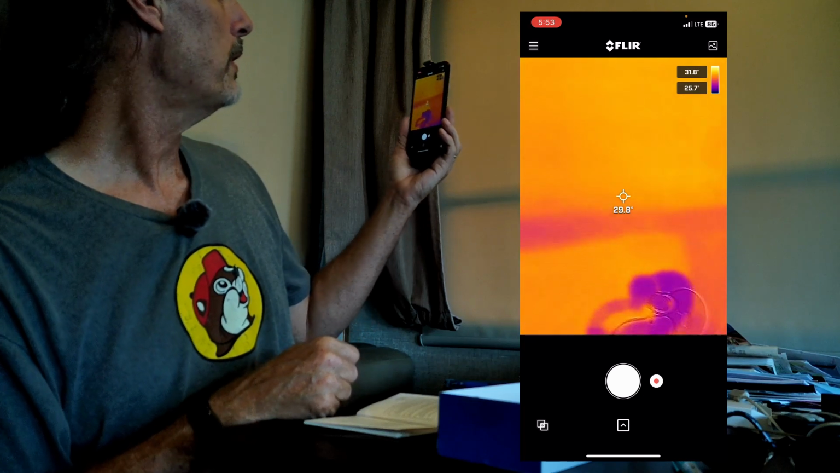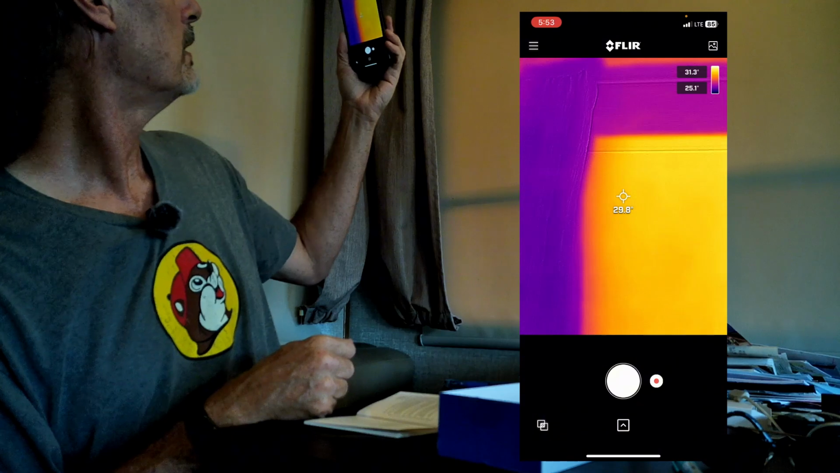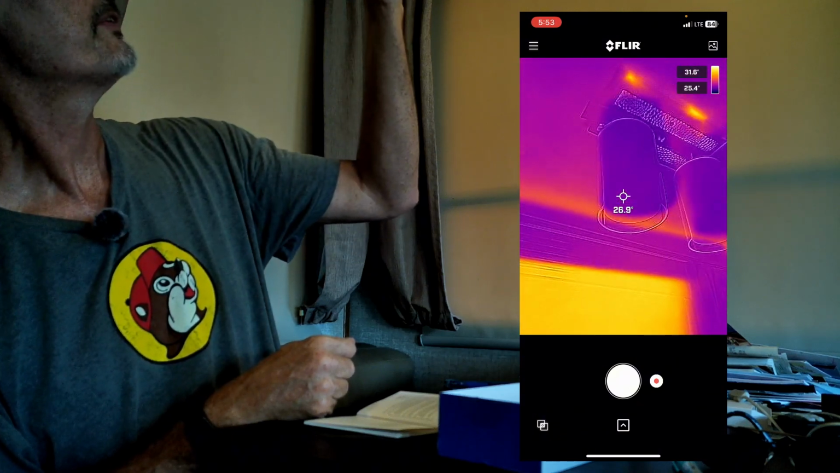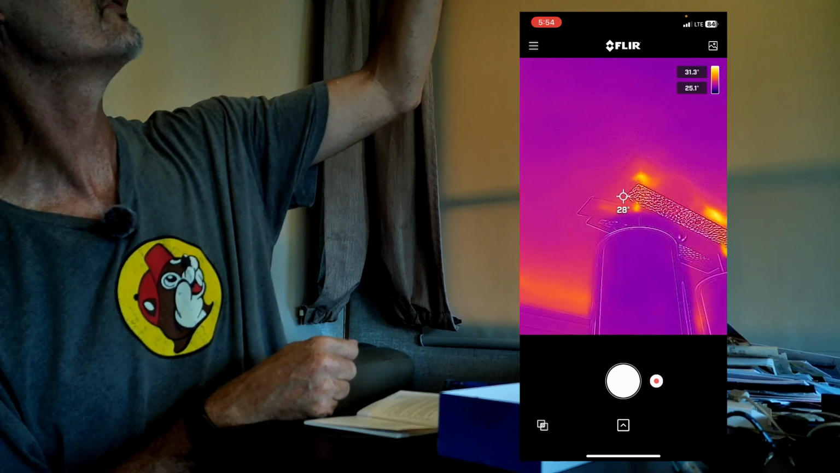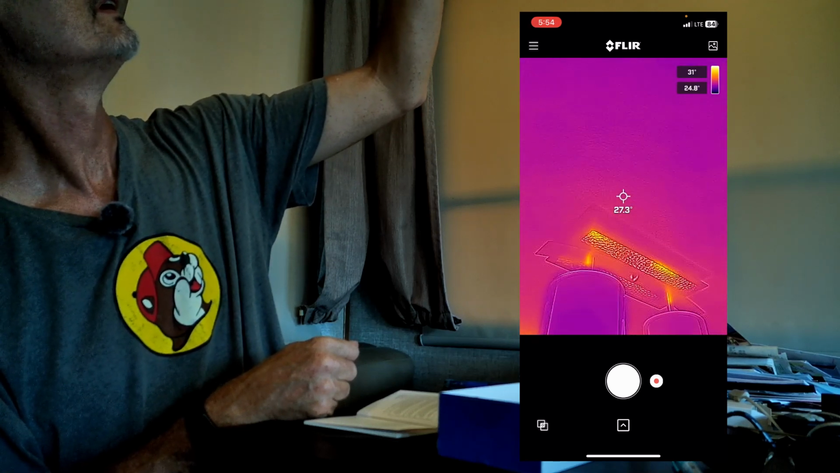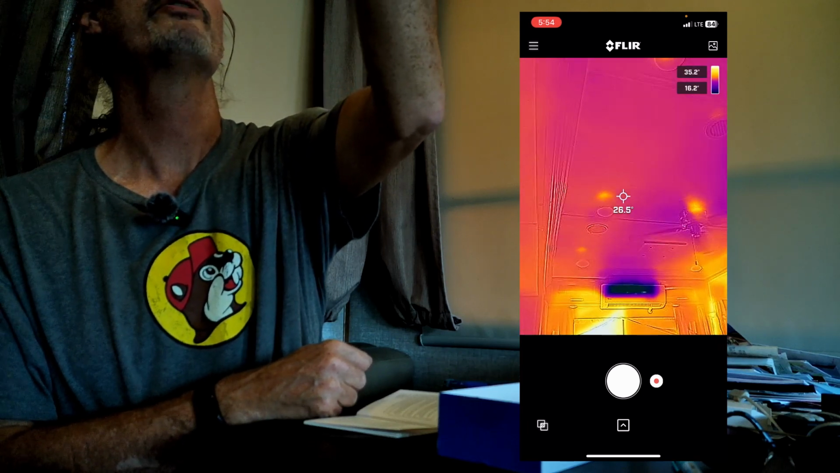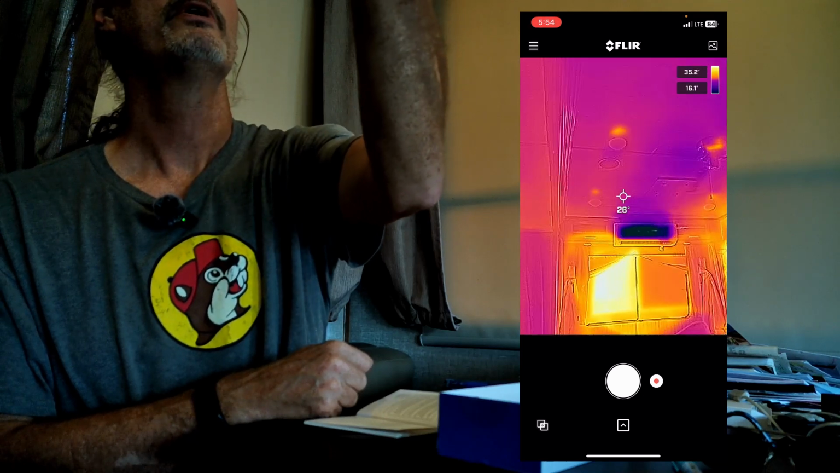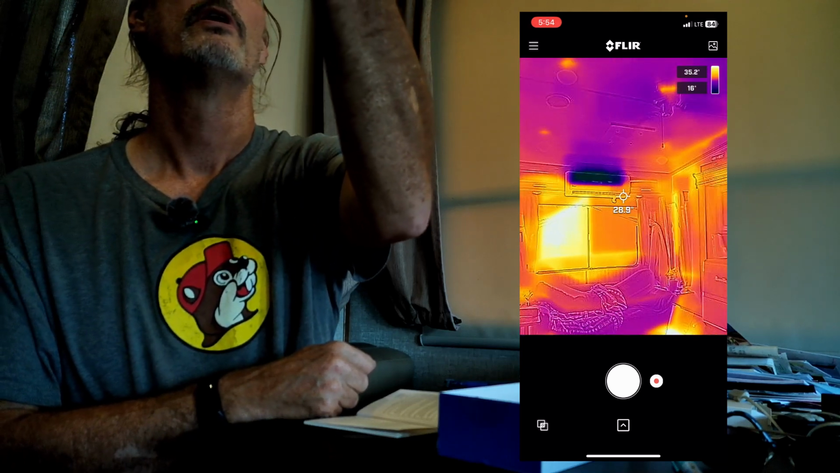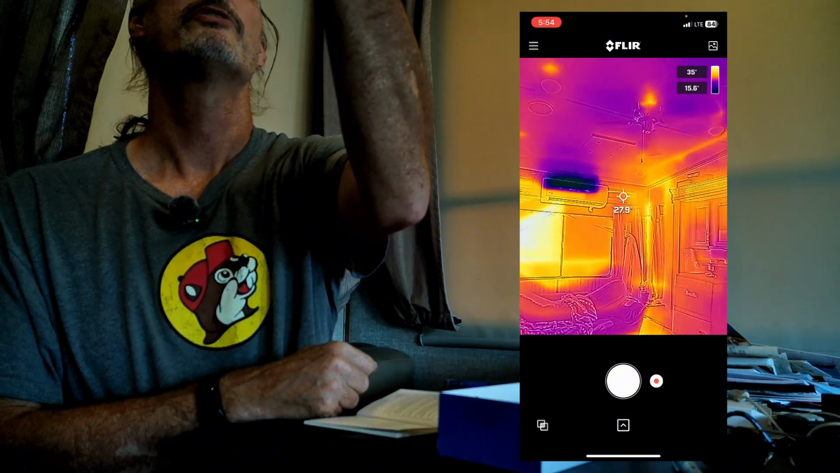I'm going to point this at the window. And as you can see, I pointed up there at the lights. Those are LED lights. There's very little power in those. That's amazing. I was pointed at the roof of the RV. As you can see, I've got some hot spots up there. That's interesting. And the back window. And you can see I've got some spots there.